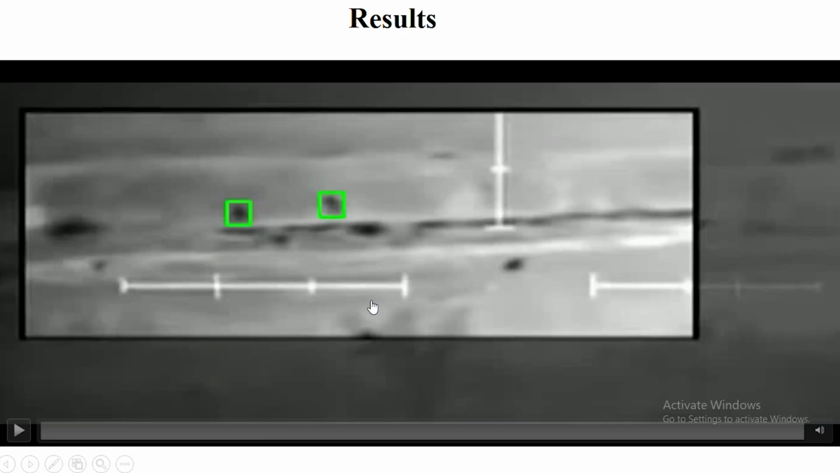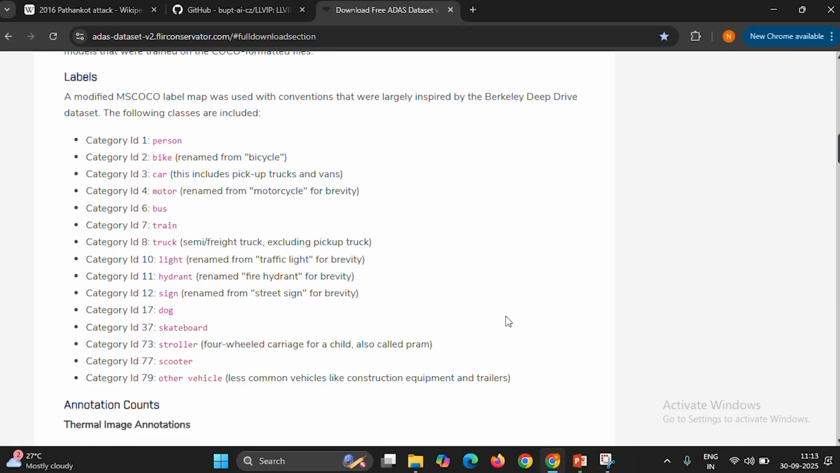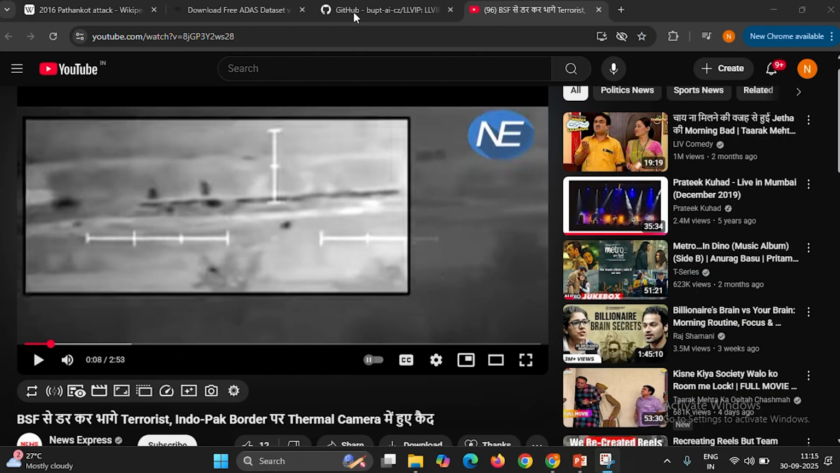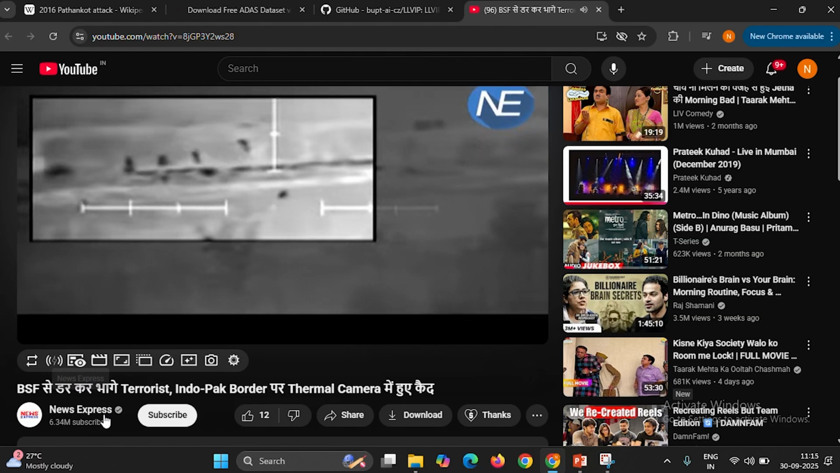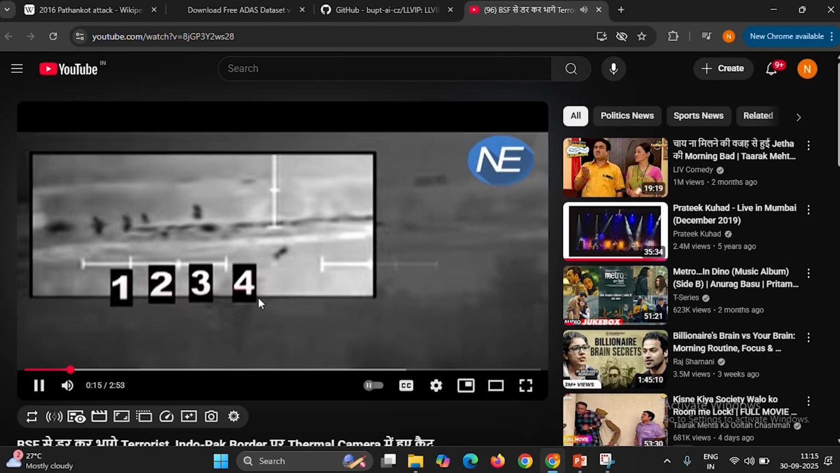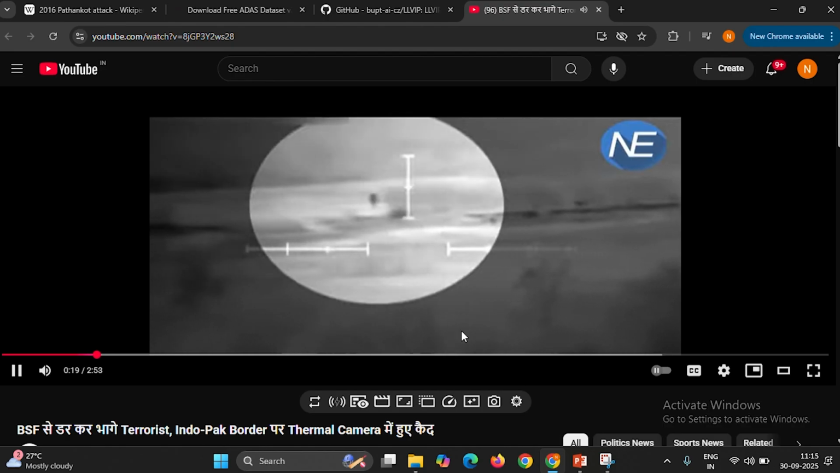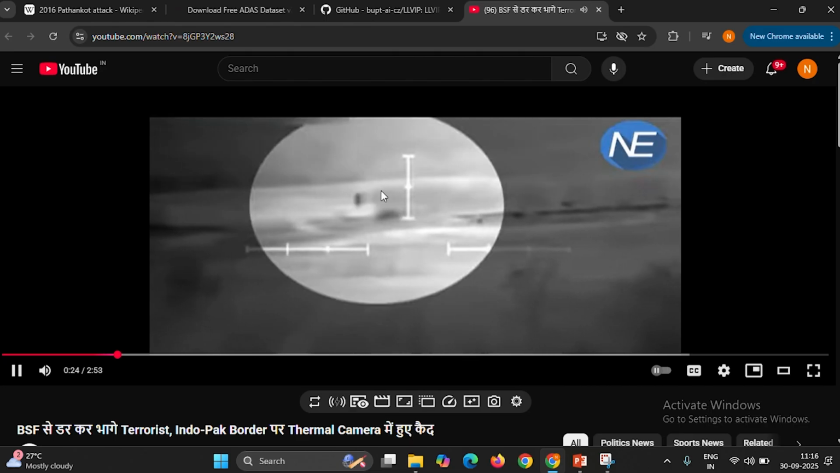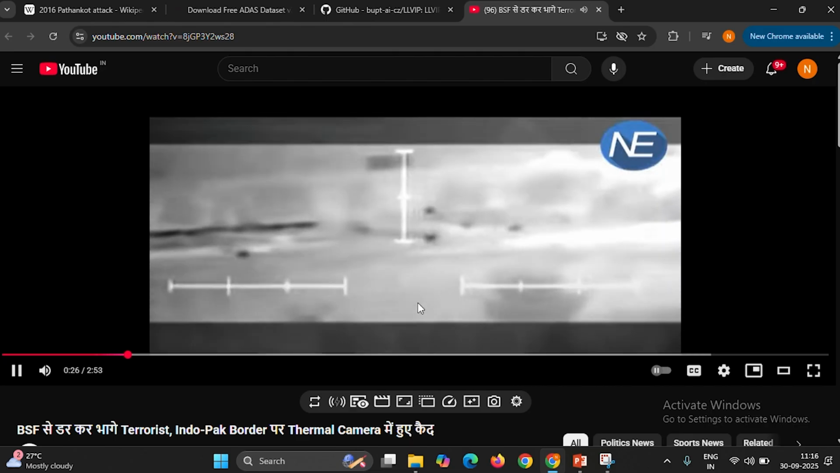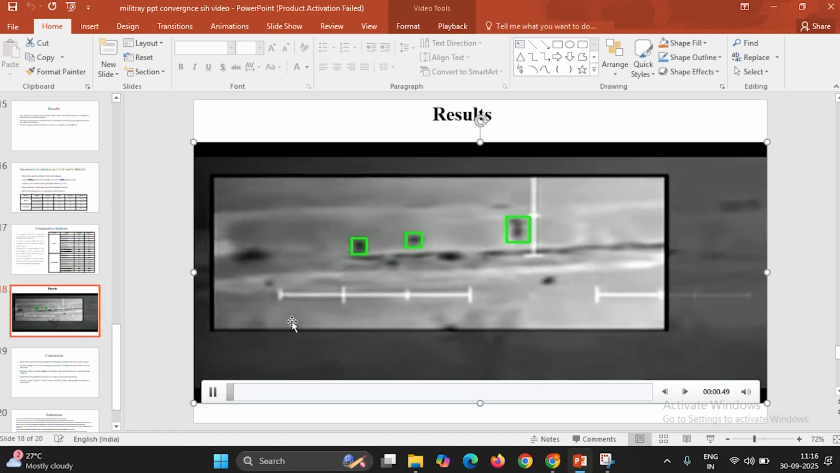This was the video that was taken to test the accuracy of our model, and this video was taken from this source. This is an official YouTube news channel, and this is an actual India-Pakistan border video. In this video, you can see that the traditional thermal cameras clearly failed to detect the humans breaching the security at the borders. So our model successfully detected the humans. As you can see, the green bounding boxes are over the terrorists that are getting detected.